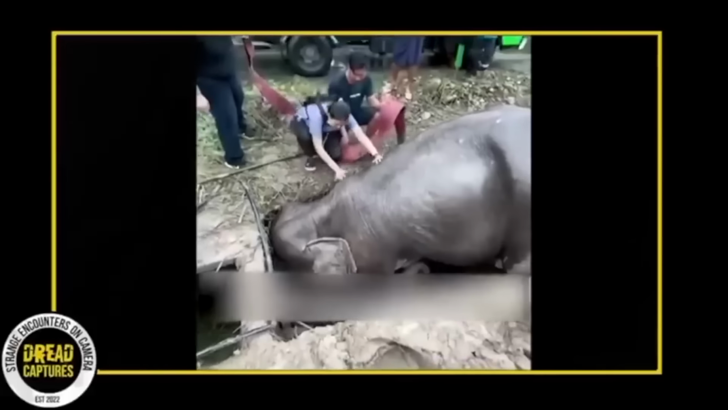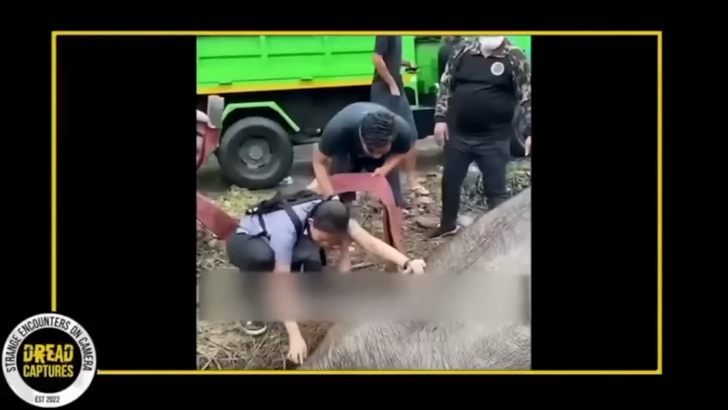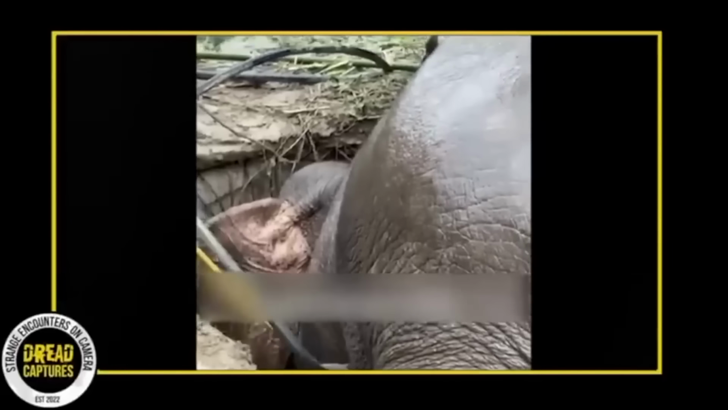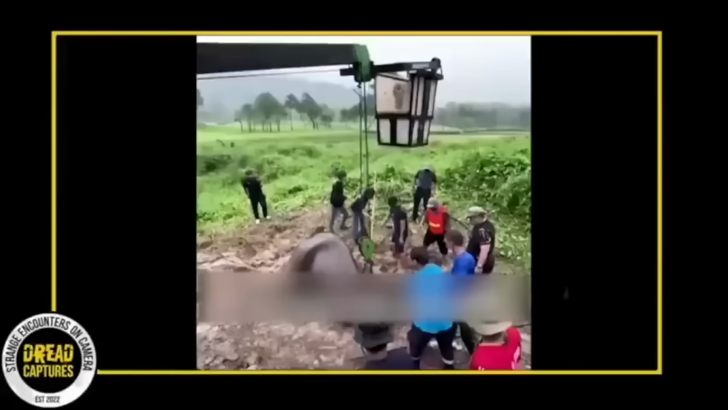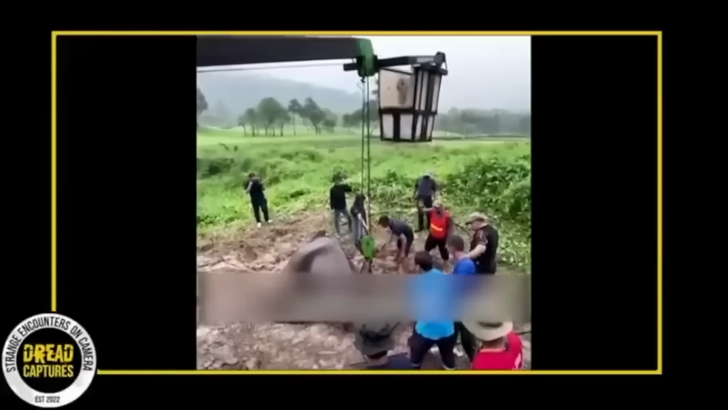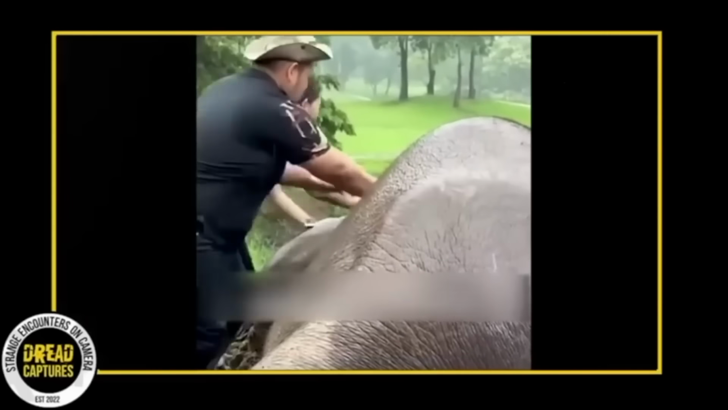The sight moved the rescuers to tears, who attempted to coax the mother elephant out of the pit, only to realize that she was too weak to move now. She had exhausted all her energy caring for her calf, and now her life was also in danger. Rescue efforts were swiftly mobilized. The team used a large crane to lift the female elephant from the pit.